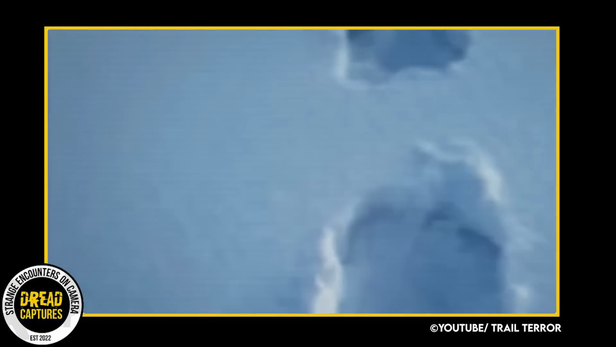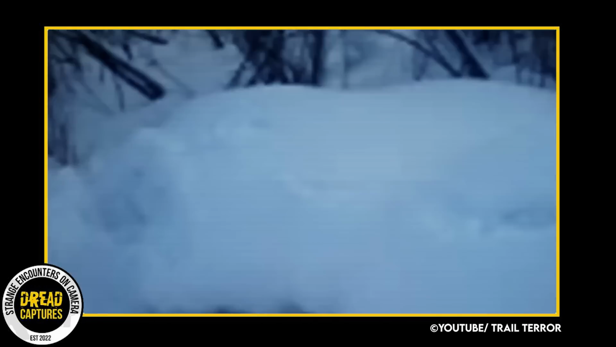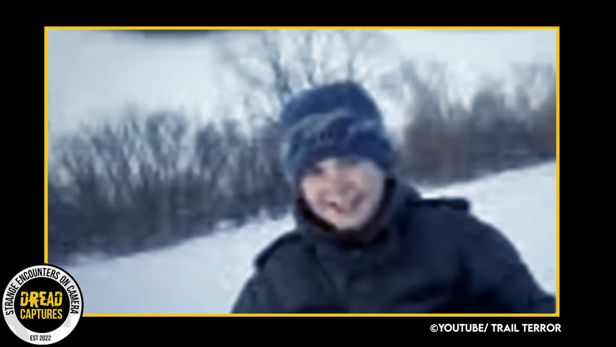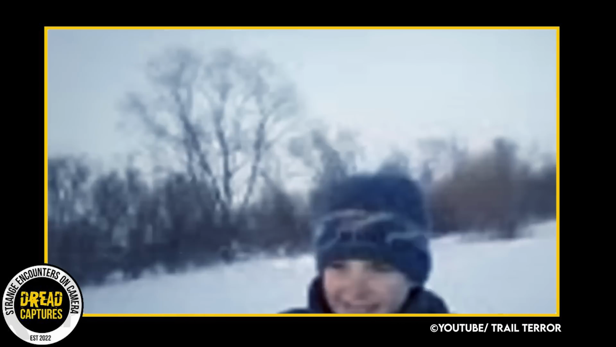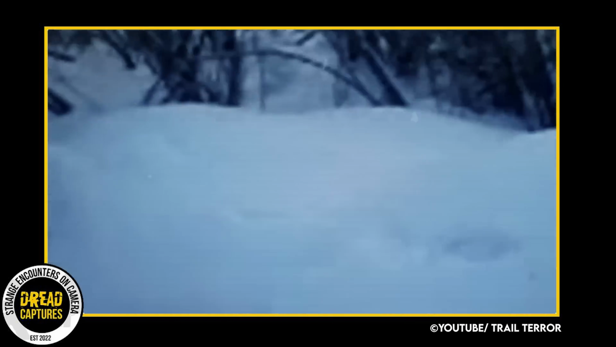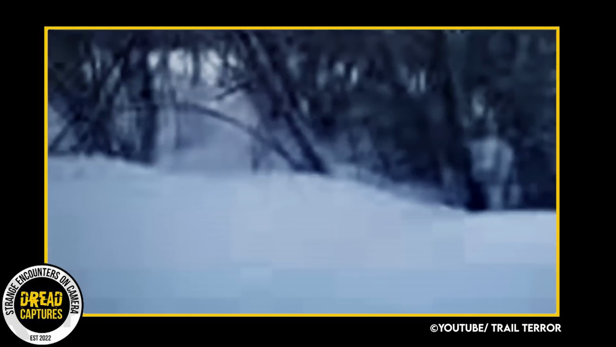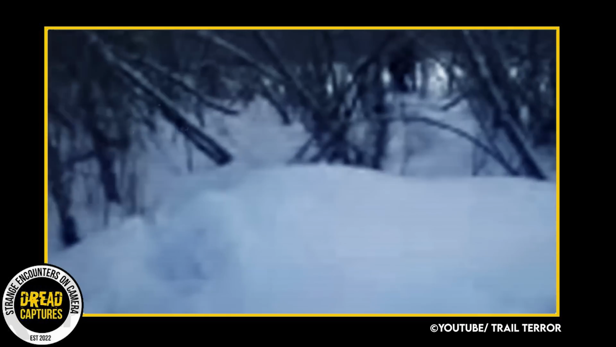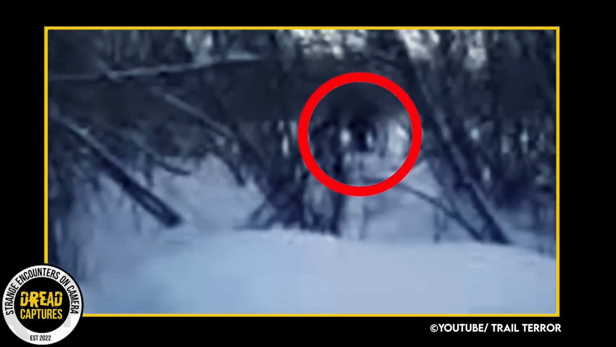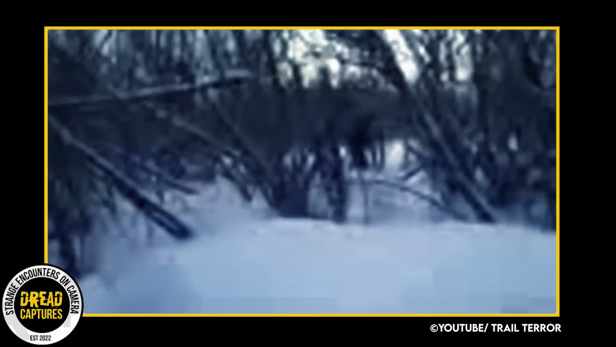Here we have an old National Geographic video, and supposedly it shows a sighting of Bigfoot in eastern Russia. A few kids recorded it on their phone, so the quality isn't great. In the clip, you can see the kids playing in the snow, but they notice some big footprints and decide to follow them. They stop near a group of trees because they see something moving in the distance. At first, like everyone, they think it might be a bear, but as they look closer, they realize it could be a tall, hairy humanoid creature.